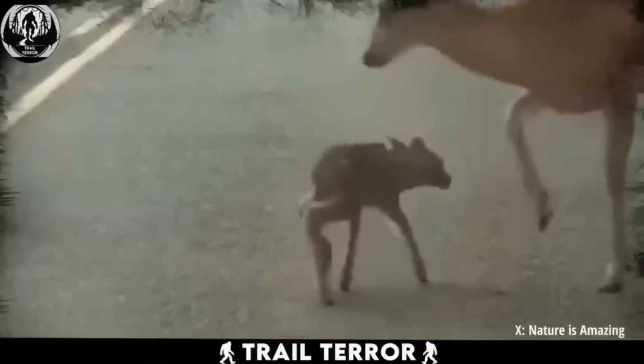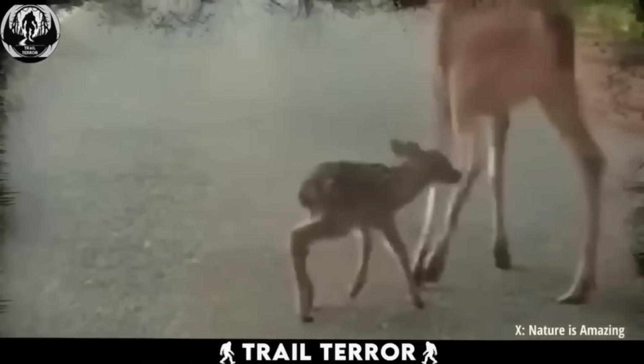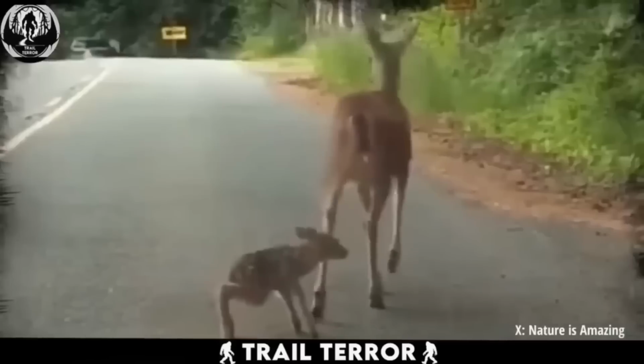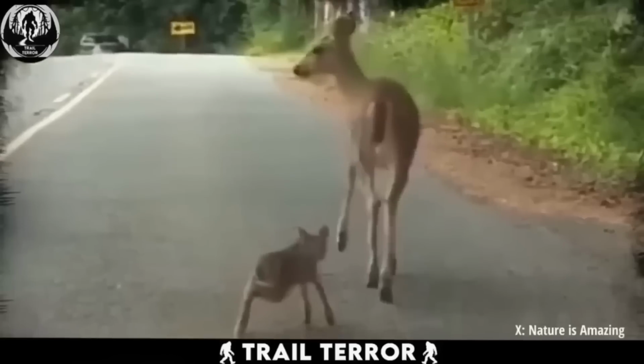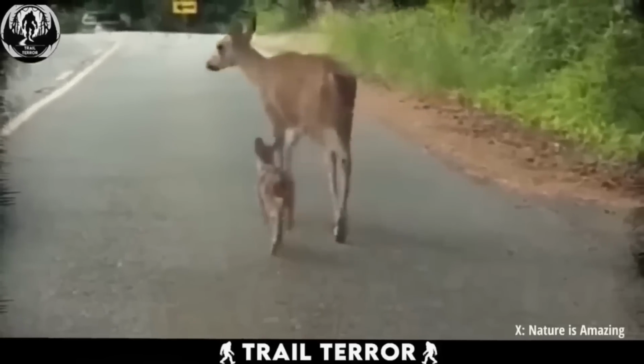Initially scared and weak, the fawn gained newfound courage and confidence upon reuniting with its mother. Even in the animal kingdom, the bond between a mother and her offspring is unbreakable and life-changing.